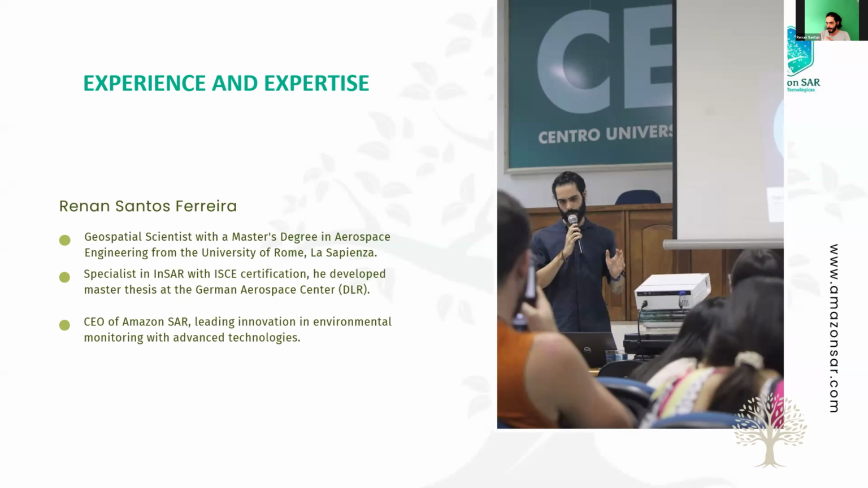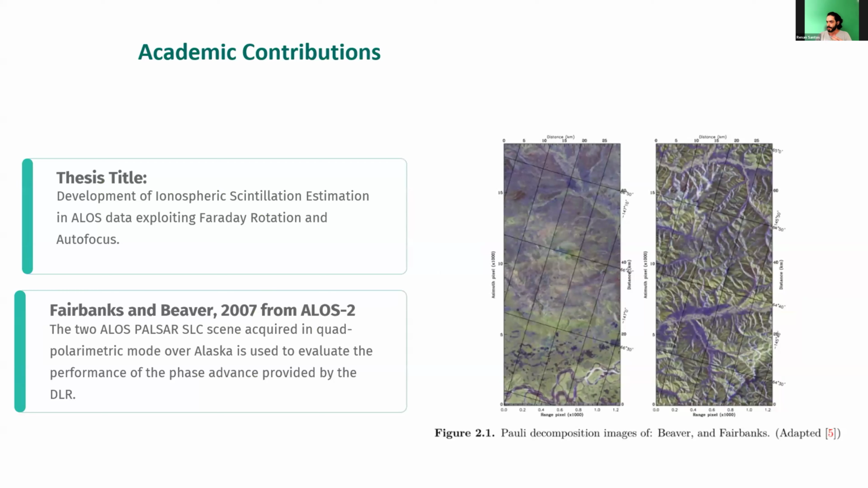And I'm leading some innovations in environmental monitoring here in Amazonia. My thesis was developing ionospheric scintillation estimation with ALOS data, exploiting two techniques: Faraday rotation and autofocus. My thesis used data from Aurora Borealis, images from Fairbanks and Bear Lake.